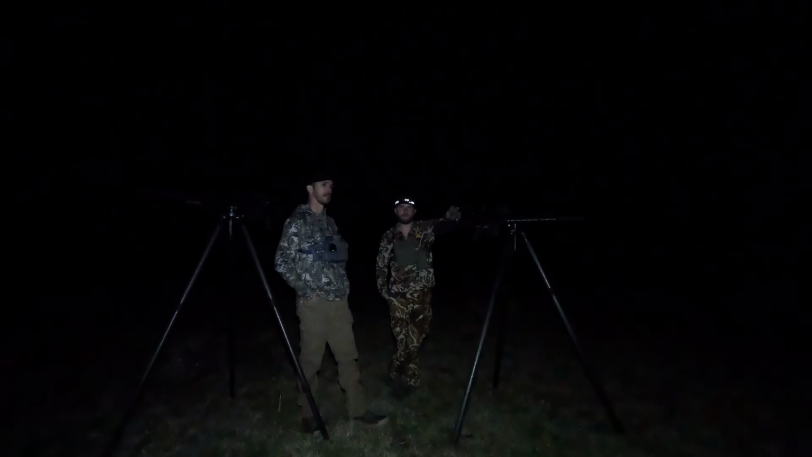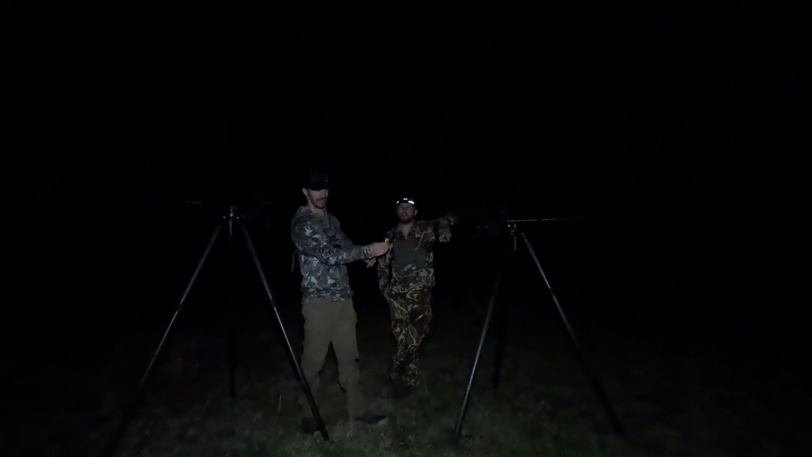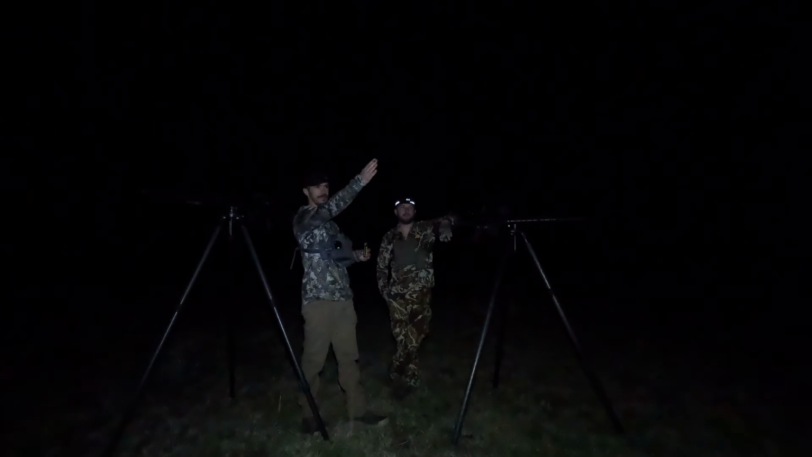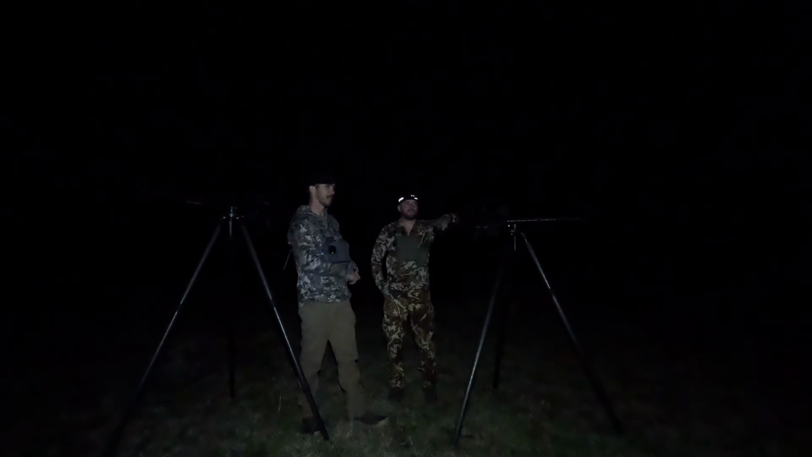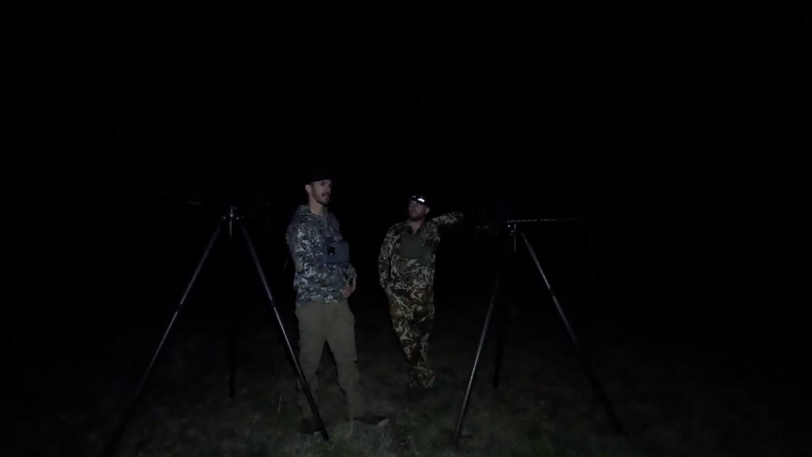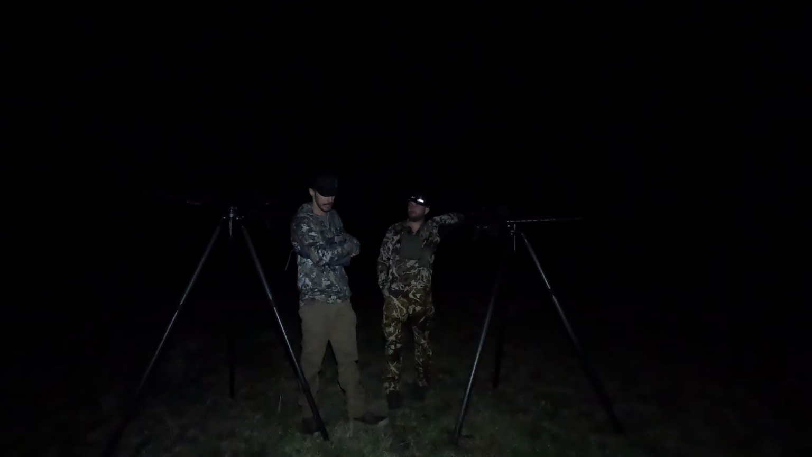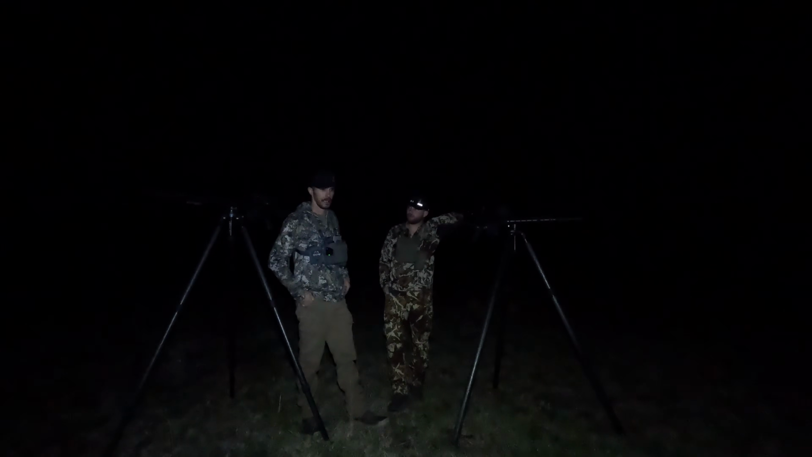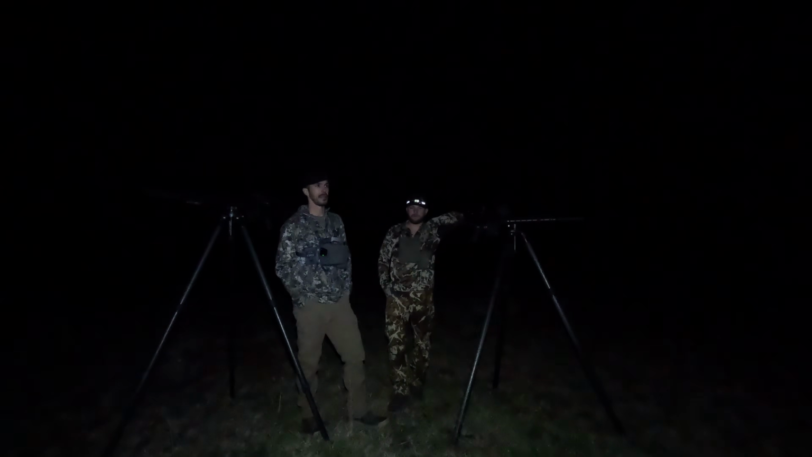Because one, our wind was bad. Yeah, I mean, I don't know if you guys will be able to see it. Two, it's going right like the camera. It's going like right that way, and that's exactly where he came out and then started piddling back, and we knew he wasn't coming. So at that point, that's one of them deals. You guys have seen me in the last couple of videos not taking shots, trying to wait, and sometimes you just got to rip it. You just got to rip it.